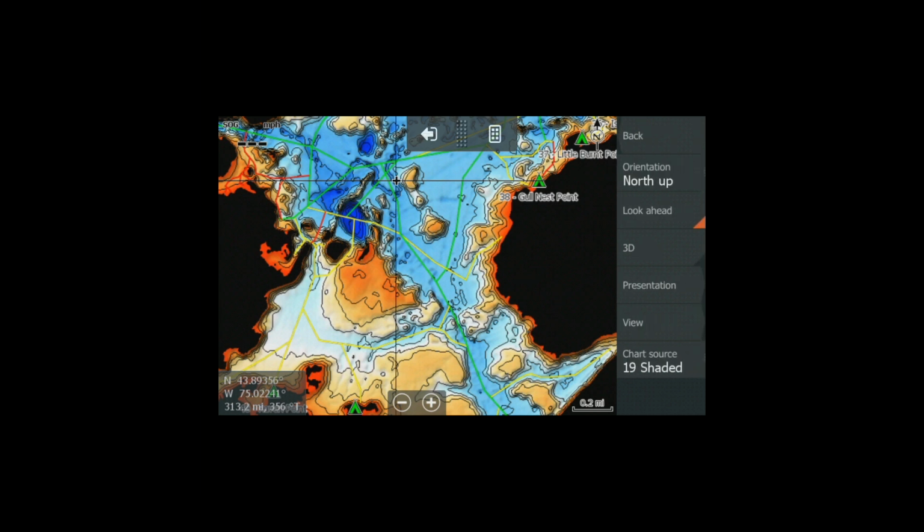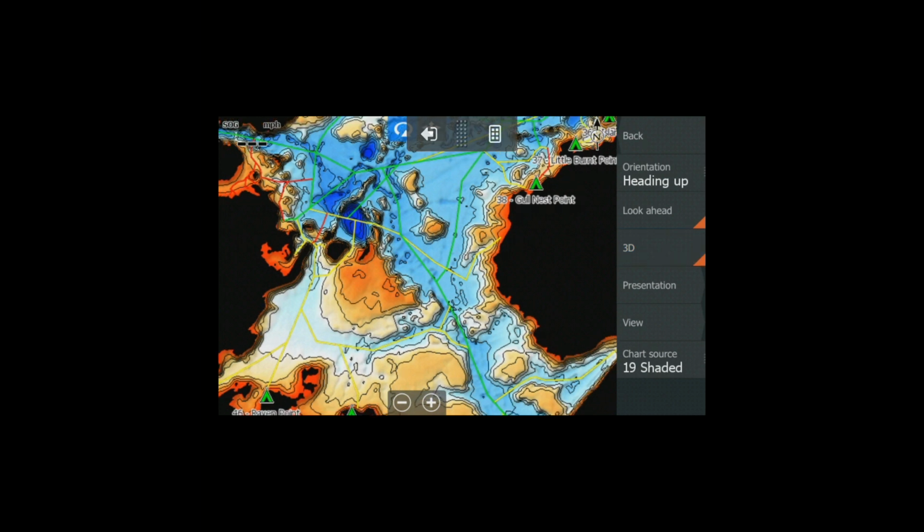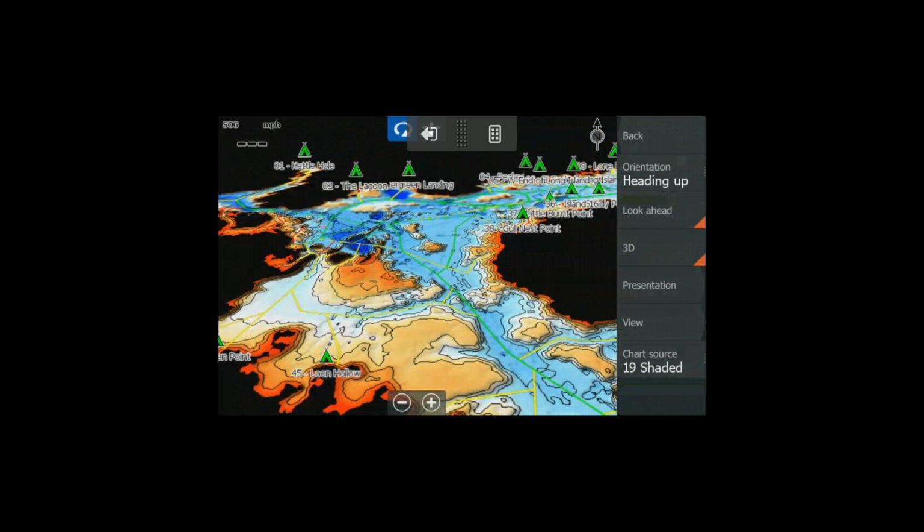Chart options, look ahead, north up. You can also do heading up, and then you can turn on 3D mode here, and then with one finger you can drag up and down. And with the heading up, as you're driving the boat, this should rotate and show your path and show your location once you have GPS turned on.